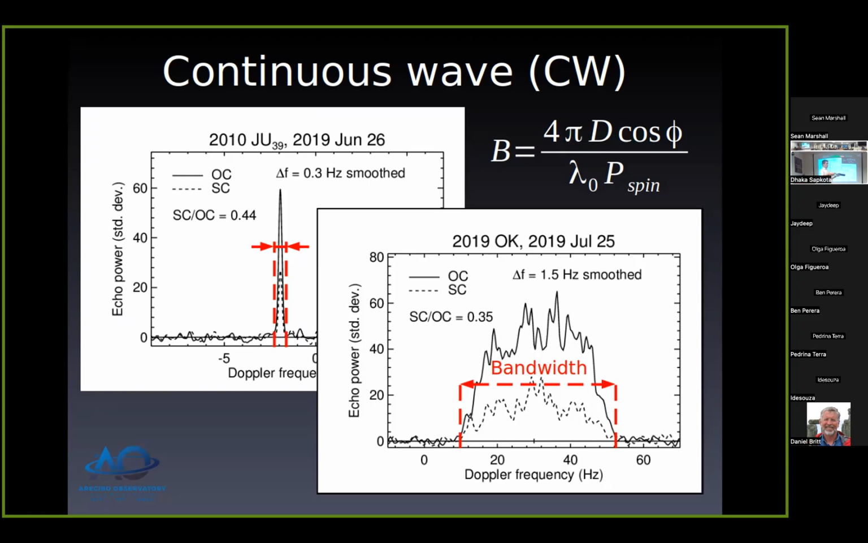It also depends on the viewing geometry. If your line of sight is close to the asteroid's equatorial plane, you'll see the greatest possible variation. On the other hand, if your line of sight lines up with the rotation axis, there's no differential motion along the line of sight, so the signal we see is compressed into a very small range of frequencies.